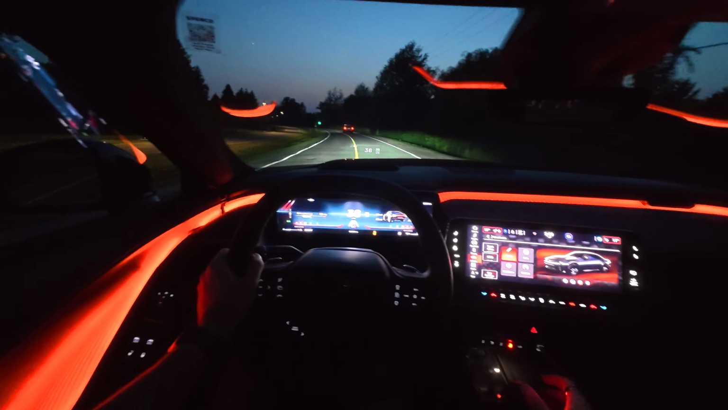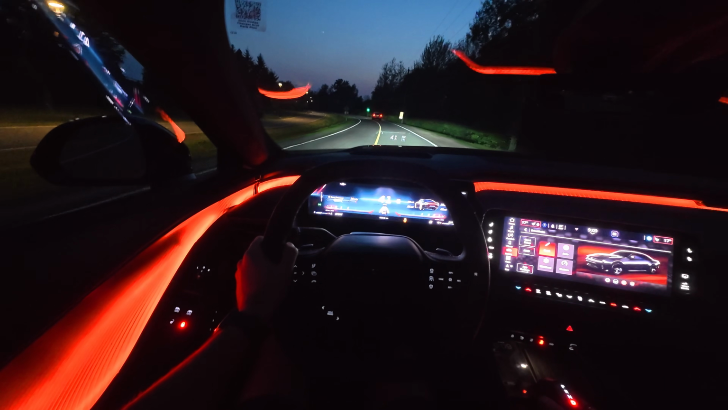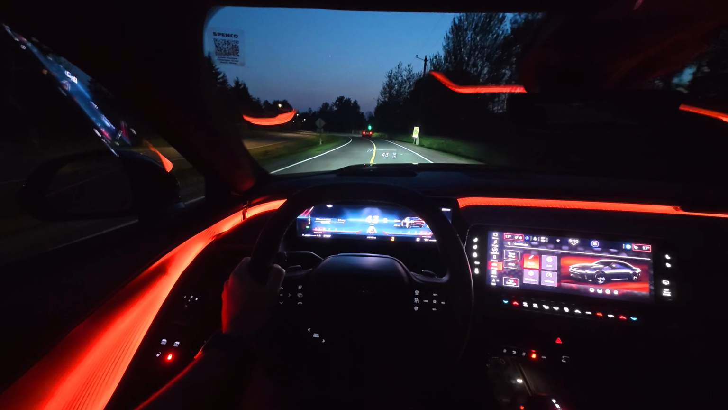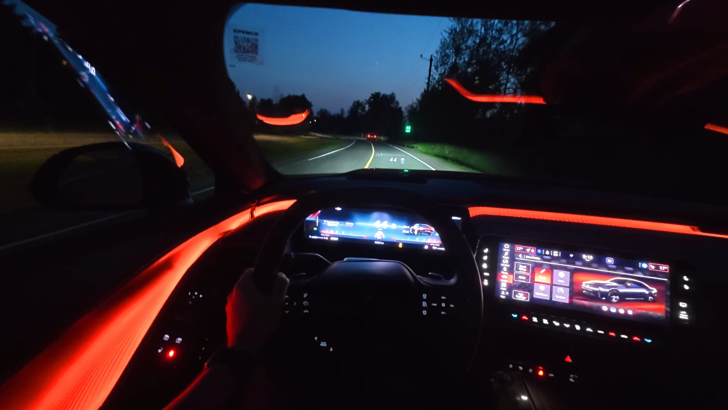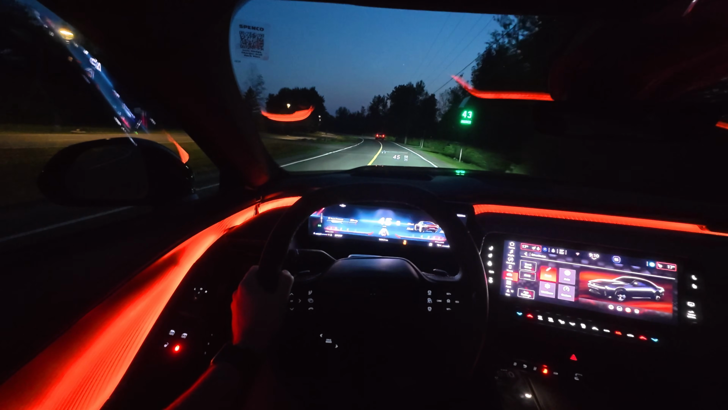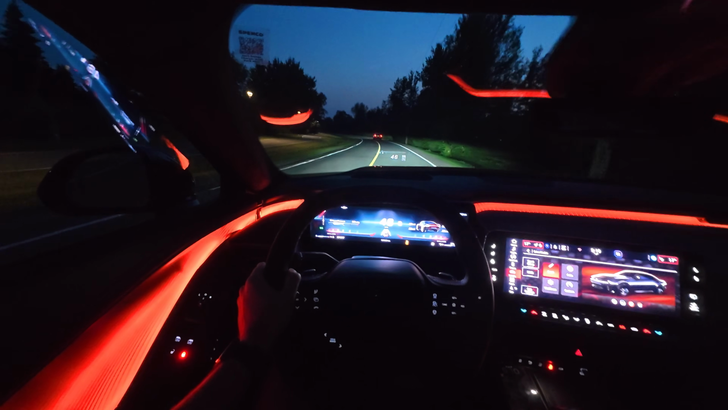So I'll kind of just talk a little bit about how it is to drive. I really think that Dodge and Stellantis really went with the Grand Tour sort of way when it comes to the Charger. I think that it's super comfortable to drive. It's really spacious.